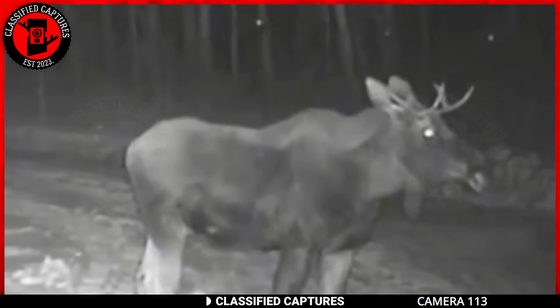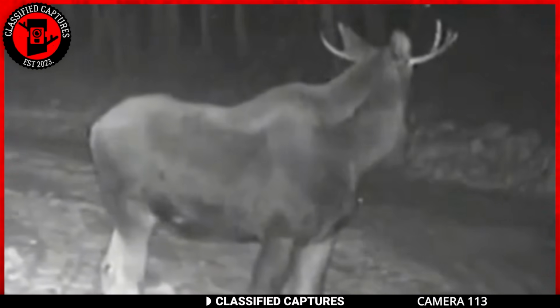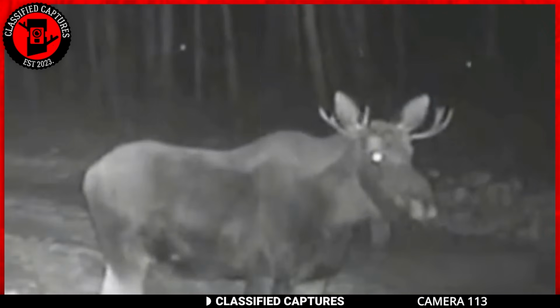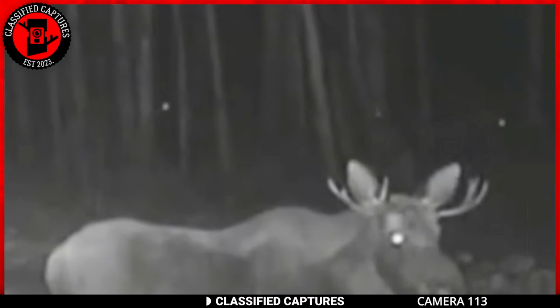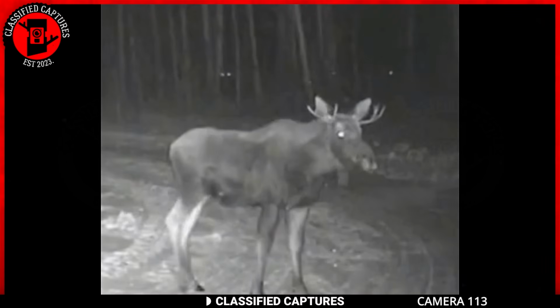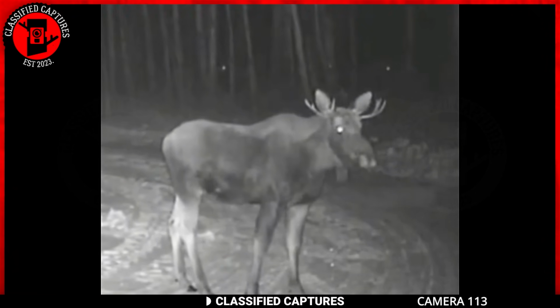In the footage, we can see an unsuspecting moose standing in a field in the dead of the night. Behind it is a woodland, but in the woodlands are eyes floating in the dark. They seem to be stalking the moose as it moves strangely. Nature enthusiasts and skeptics alike are left pondering the identity of these eyes.